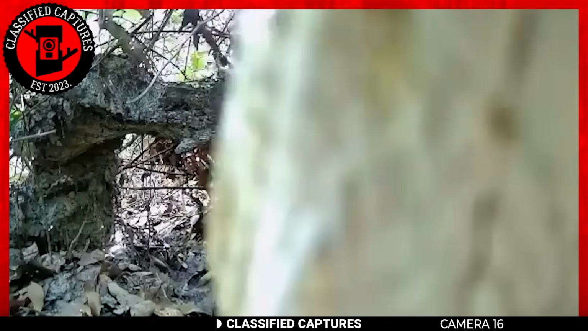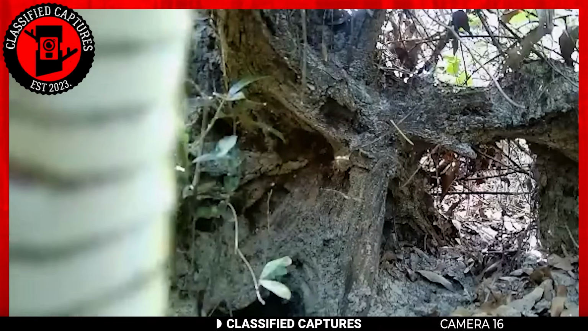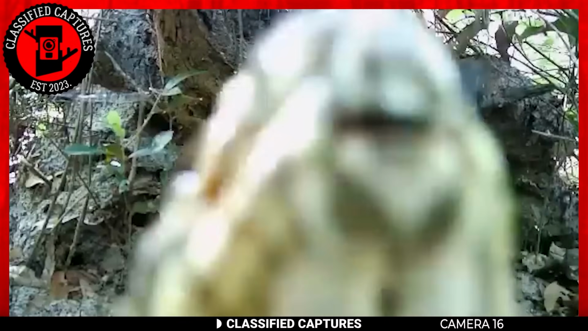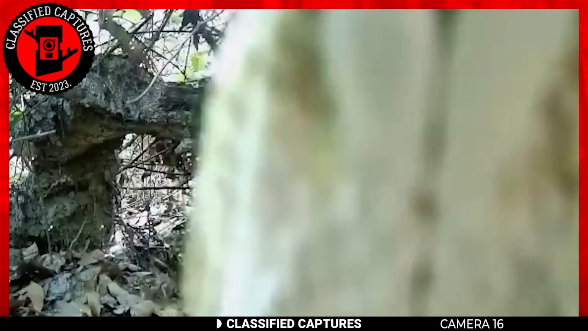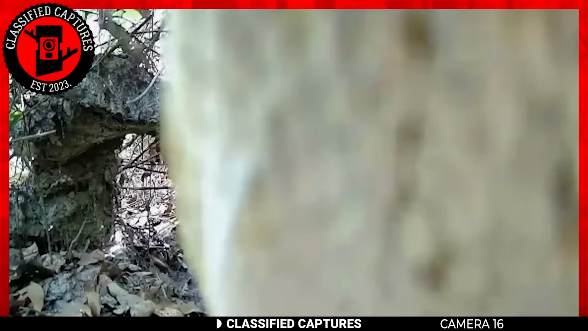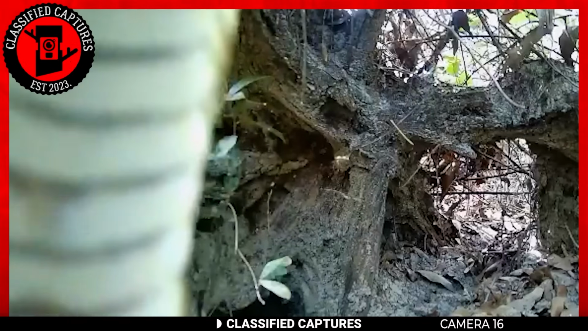In this footage, we have a curious friend right here slithering across the Trailcam. This is like nothing we have seen on the channel, and it's exciting. Unless, of course, you have ophidiophobia. If you had it, you know what it meant, so if you don't, then clearly you don't have it. For those who want to know, that's the name for the fear of snakes.